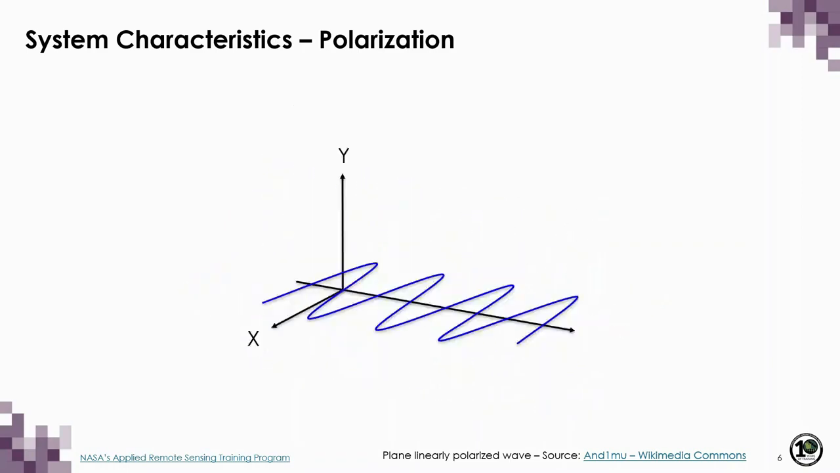But the electric field of an electromagnetic wave can actually oscillate in any direction. In this example, you can see that the electric field is oscillating horizontally. But again, this can be at any angle perpendicular to the direction of travel. And the reason why this is important to know is because polarization describes the orientation and shape that's traced by the wave's electric field.